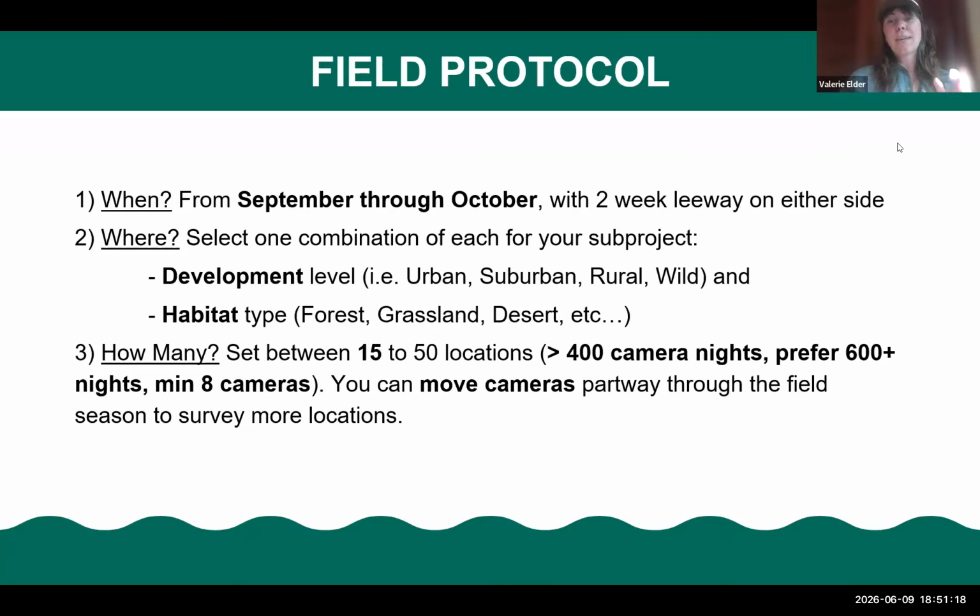But the goal is to get 400 camera nights. They prefer 600 or more camera nights and a minimum of 8 cameras to participate in the project. You can move the cameras if you want to survey other places.